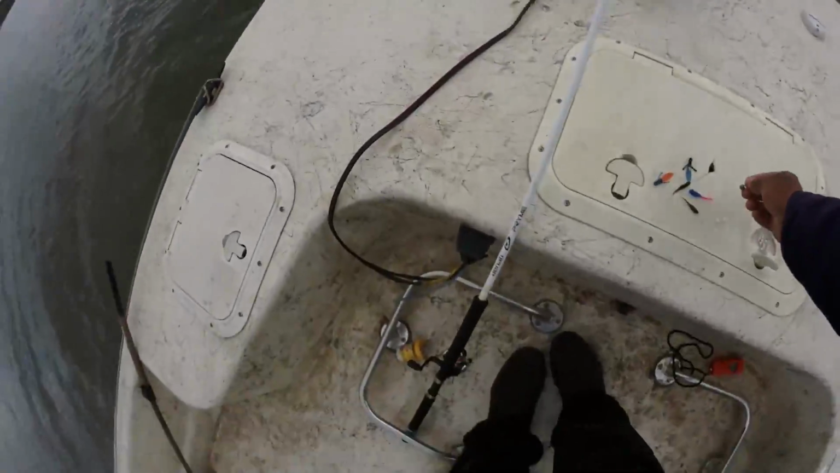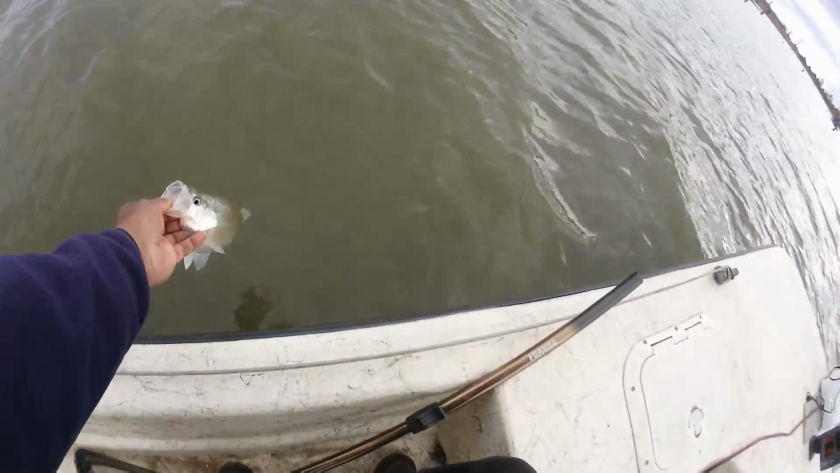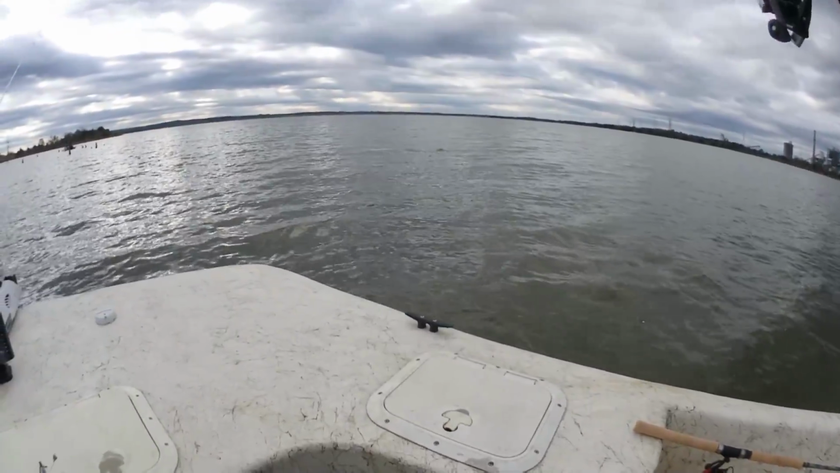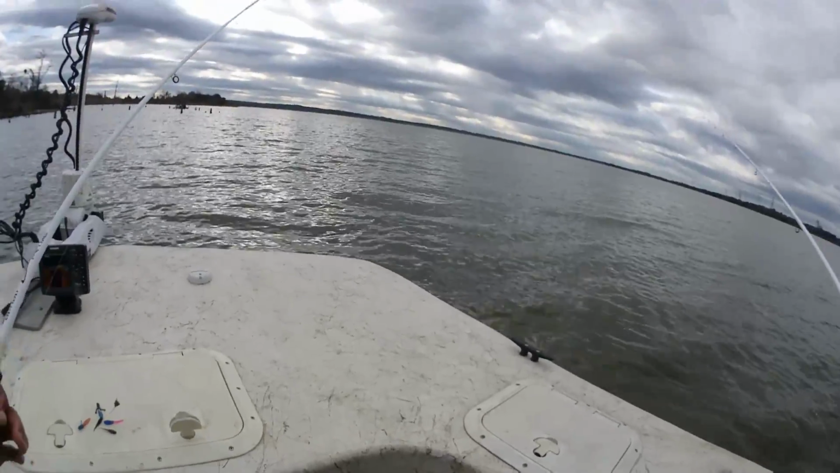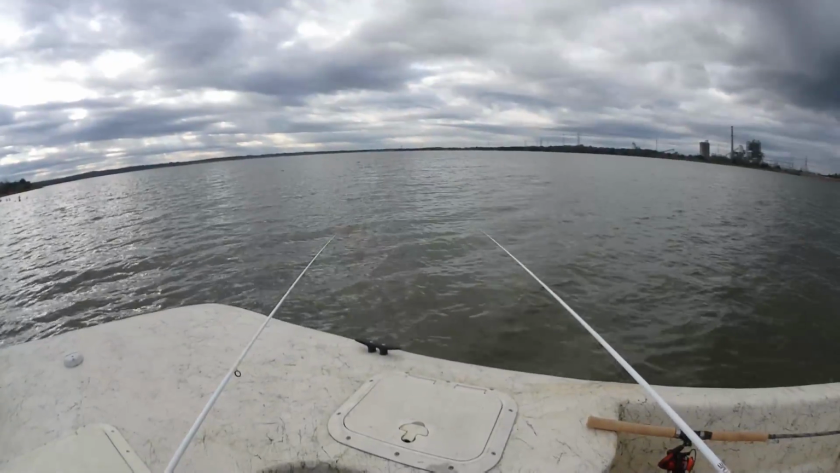Let that one make it. A little 10-inch fish. Although the legal length limit on crappie is 10 inches here in Texas, I have a self-imposed limit of 11 inches. And at certain times of the year, I bump that self-imposed limit up to 12 inches.